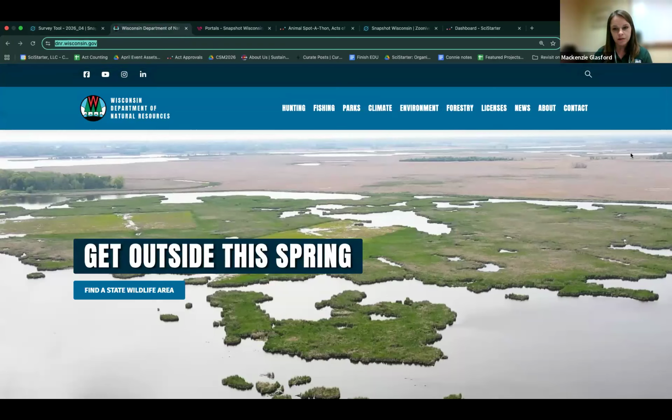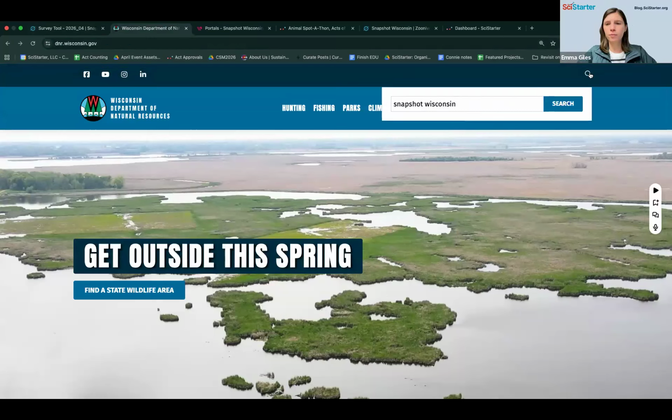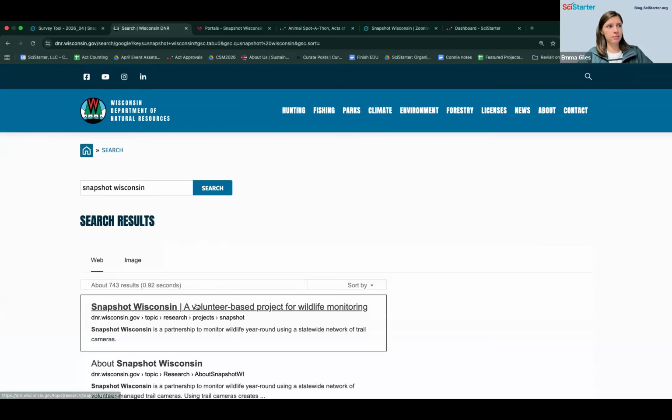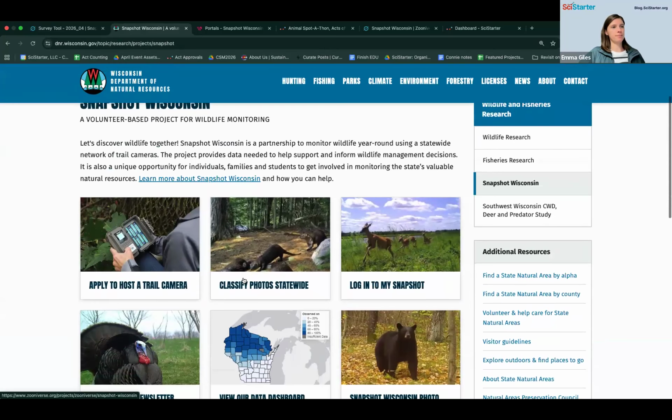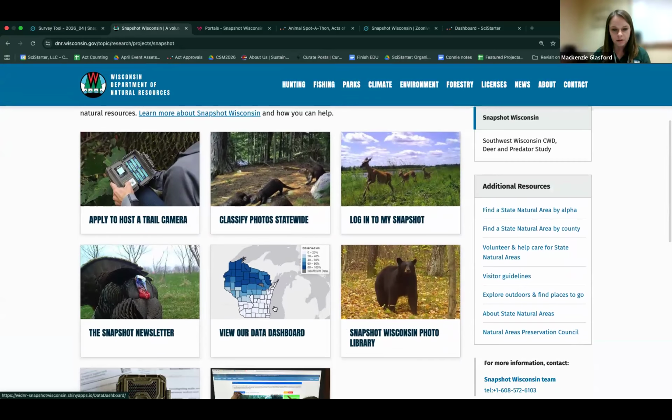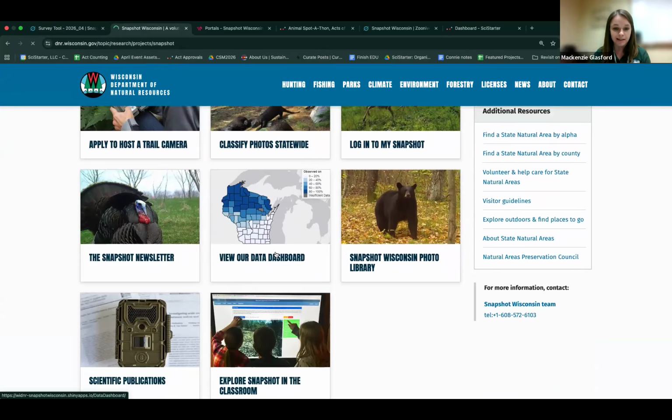Starting from here in case anyone ends up going here first. This is the Department of Natural Resources at Wisconsin, and I'm going to search for your project. Okay. Click on it. All right, now what? Perfect. All these tiles go to different things. The one in the middle that says classify photo statewide would take you to Zooniverse. But if you go down one, you could go to view our data dashboard.